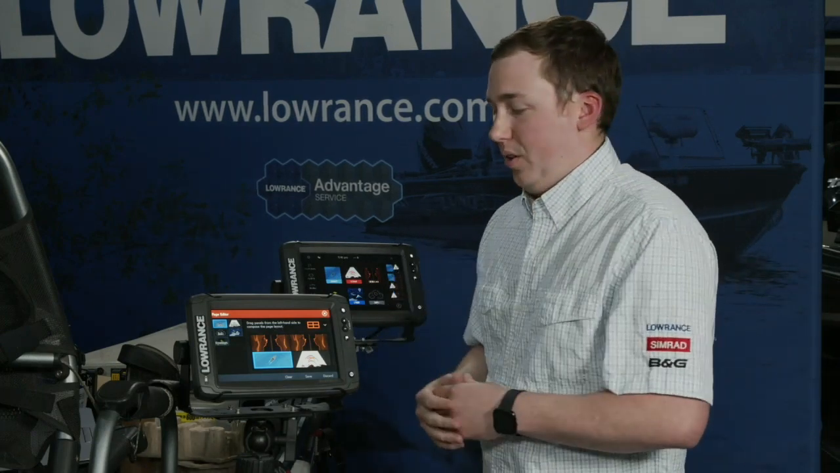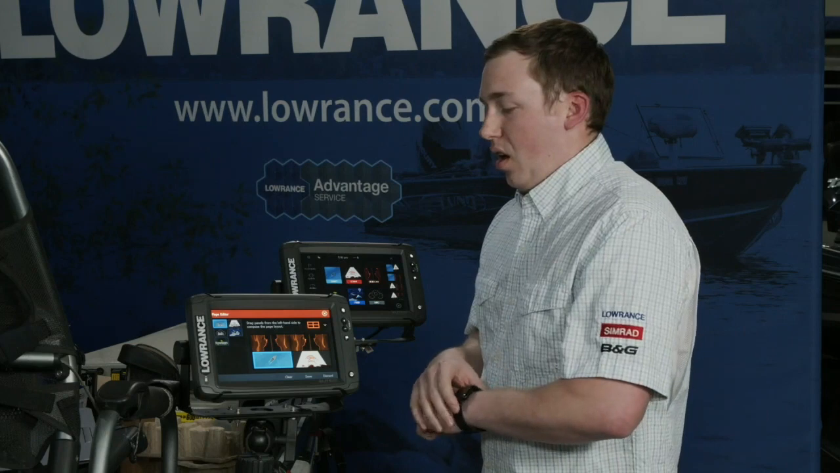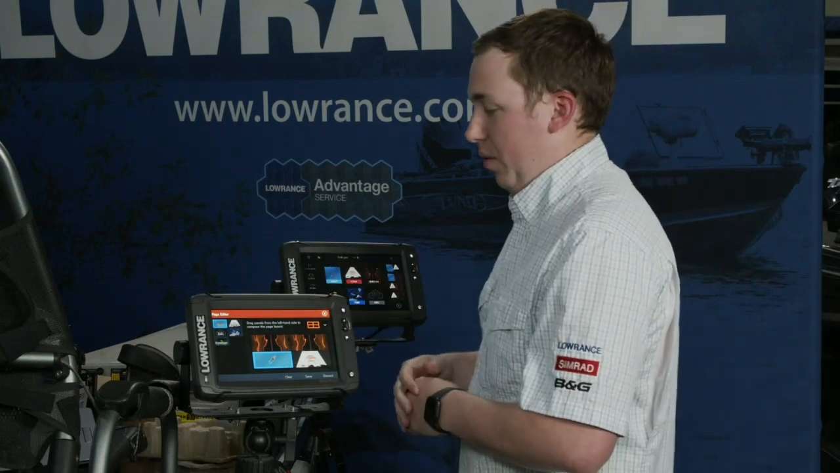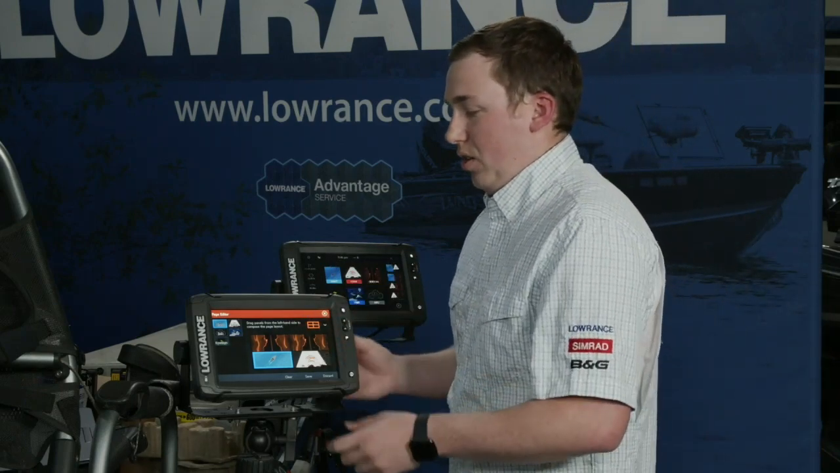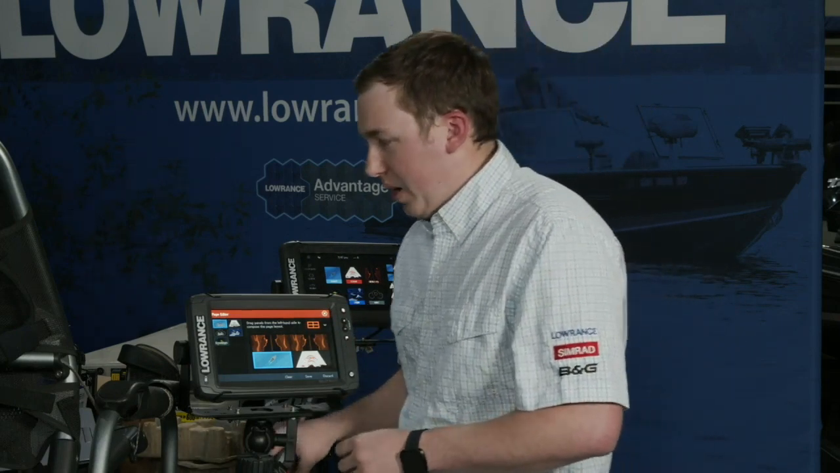So you're not going to have things like a touch screen. You're not going to have Active Imaging or high-resolution side scan. No networking whatsoever, so you can't plug in a GPS antenna. You can't share sonar or chart cards or any of that kind of stuff between them. When you move up from Hook Reveal to an Elite Ti2, you start to add a little bit of that. You don't get everything like you would get in an HDS, but you start to add some of those higher performance features that you would expect in an HDS level product, but at a better price point. So you'll add a touchscreen, you add the wireless networking, you add Active Imaging, just basic stuff like that.